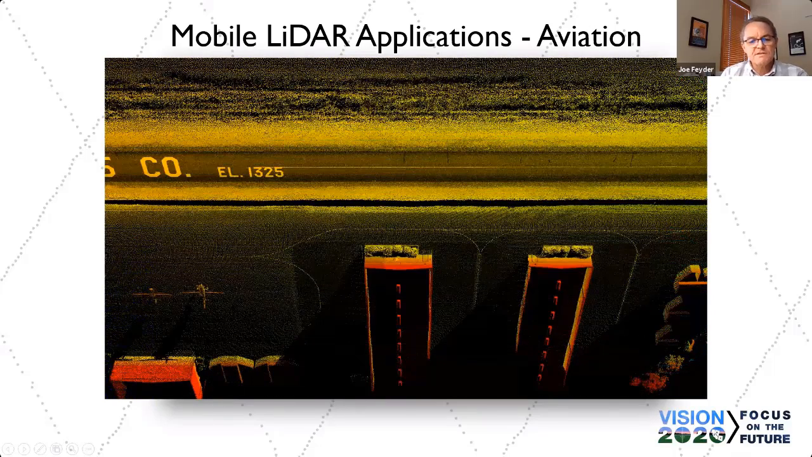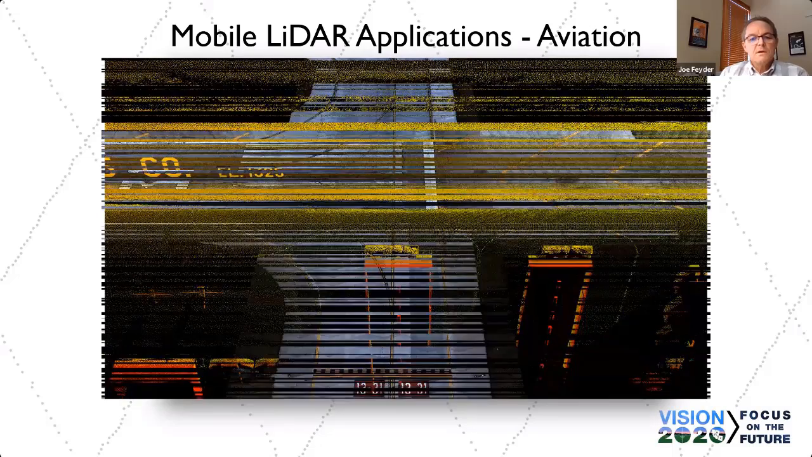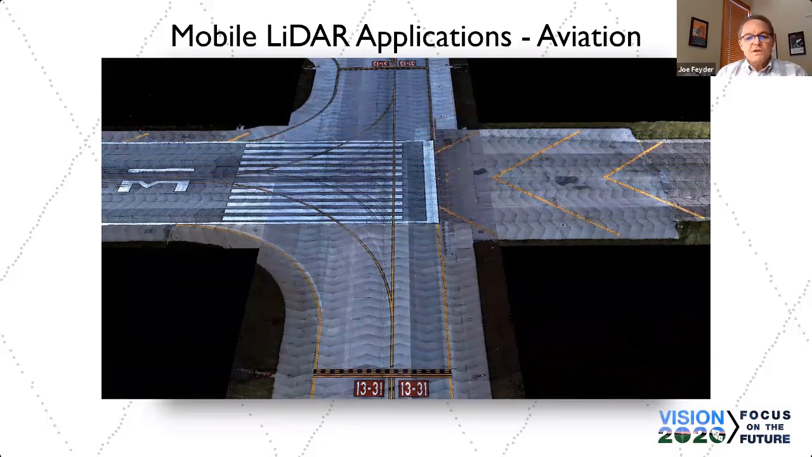I think this is Calaveras County again, kind of a weird perspective on it. I feel like I'm upside down or something. And then this is Des Moines International Airport, where we collected our point cloud with imagery, so it's a colorized point cloud.